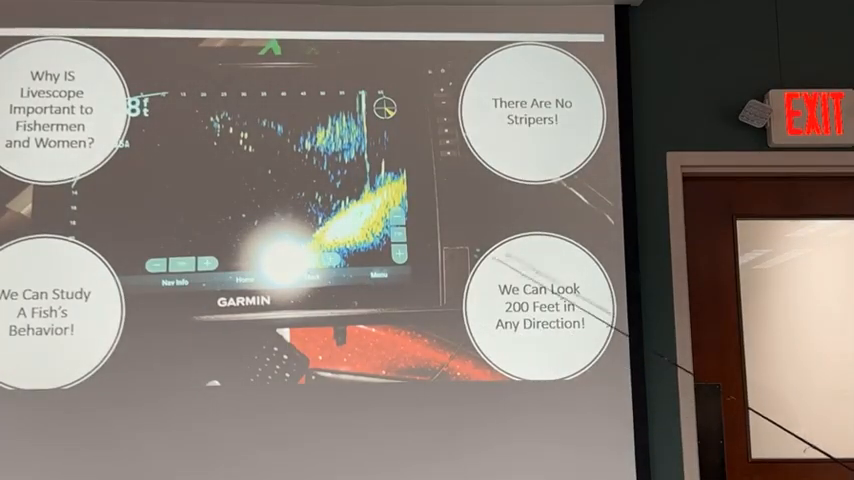We can also look 200 feet in any direction. Again, I told Pat, you guys are looking down with a 19-degree cone or 13-degree cone, and you can see a little bit. I can look 200 feet in any direction. I can scan this whole room in an instant. I can tell you within 30 seconds, hey, they're here or they're not. To me, that's huge. For any striper fisherman, that's huge to cover that much area to see where you're fishing.